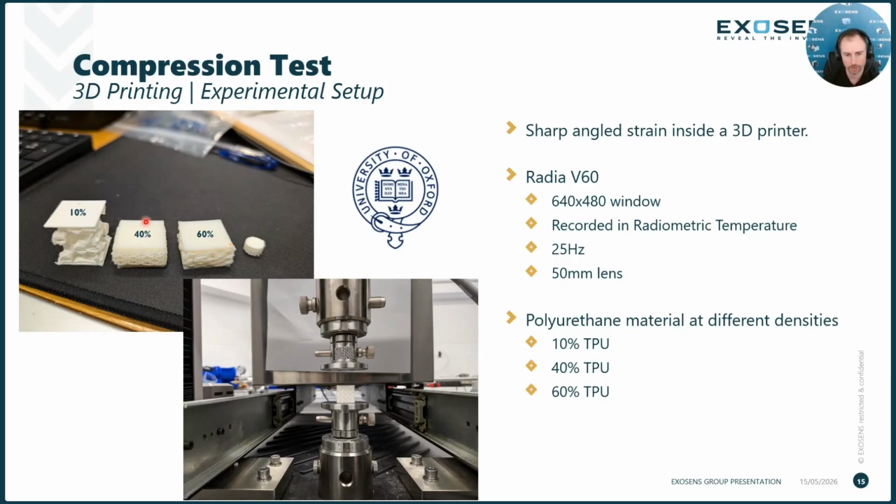This is the experimental setup down here. We have the compression equipment, loading equipment, and the specimen that is placed beneath it. The V60 this time used a 50 millimeter lens, so a little bit further away, at a 25 hertz frame rate. So we're able to compare how these different densities perform and the thermal response that we get through these different density materials.